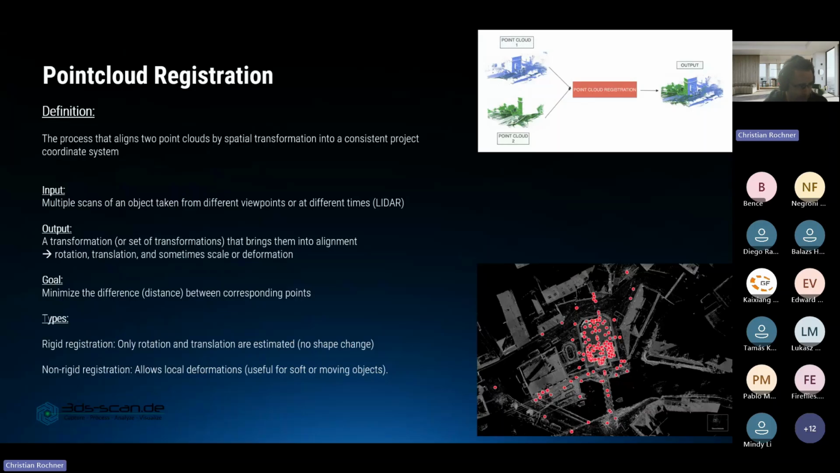What do we need as an input? As I said, multiple scans taken from different viewpoints or at different times. This can be from one laser scanner, but you can also mix it, especially in Pinpoint. You can take Faro, Leica scans, mix it with Lixil scans. So this is kind of a universal registration tool.